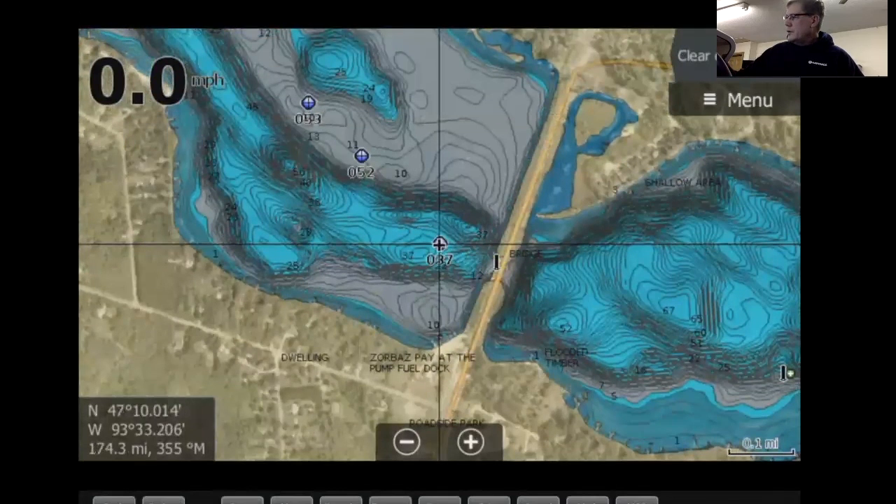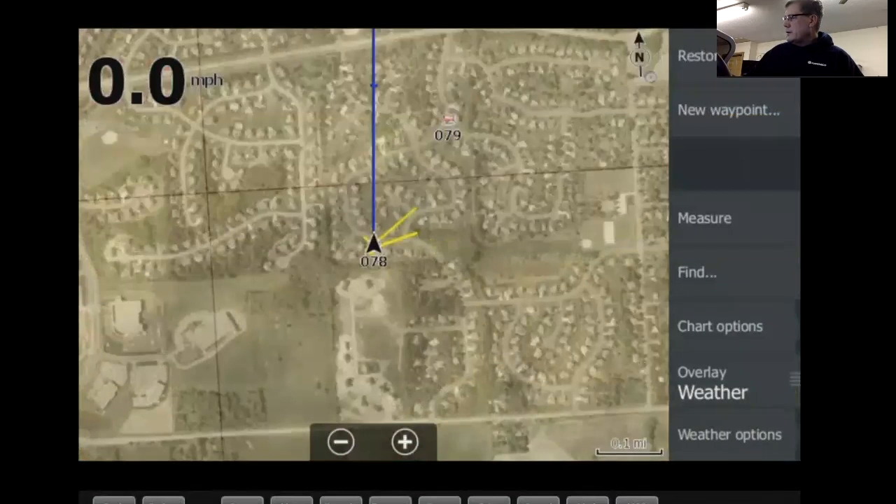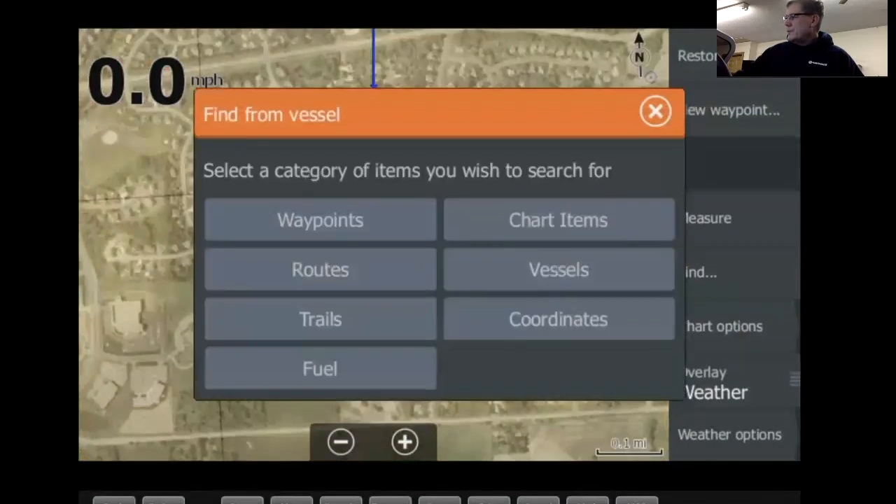Again, you notice we did that. The clear cursor popped up. That's where the cursor's locked on. We're way down south. So if you tap on clear cursor, it's going to take us back to where we were. So let's look at that again. Find. So again, waypoints, routes, trails, things like that is where you can go through these items and find various items. Probably the most important one, of course, is waypoints. You want to find waypoints.